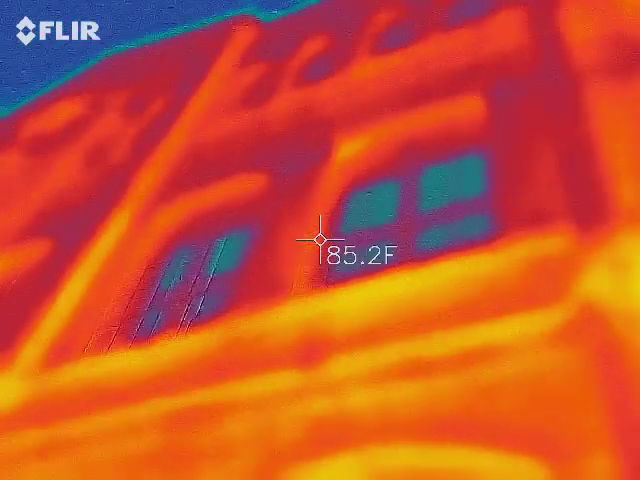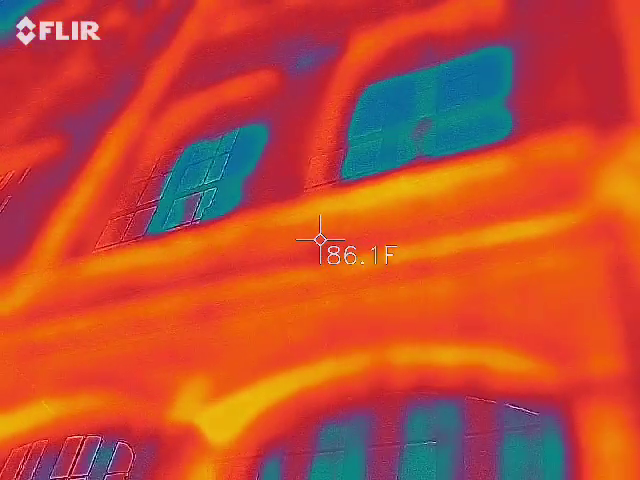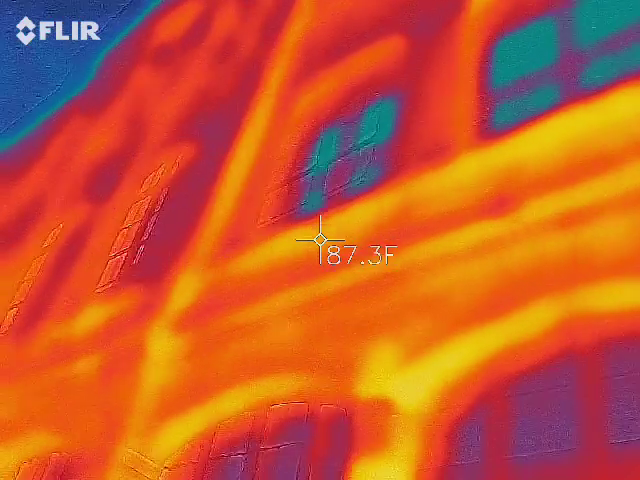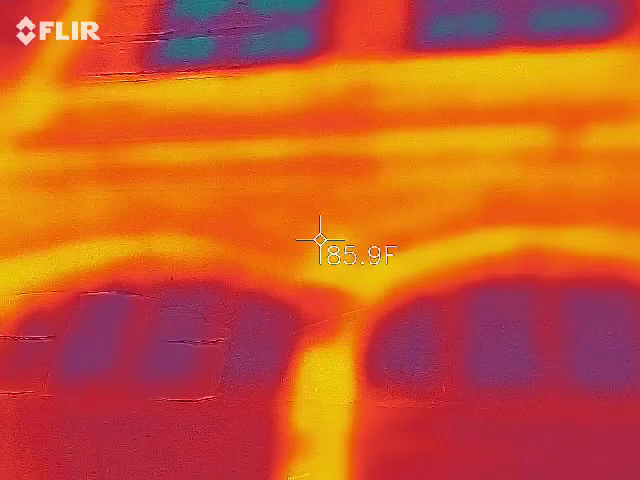Much energy, electromagnetic field coming off of it. So where's the infrared thermometer? This? Yeah. So start shooting some of those windows and seeing the temperature that we get and see if they match up with what's on the camera. Okay.